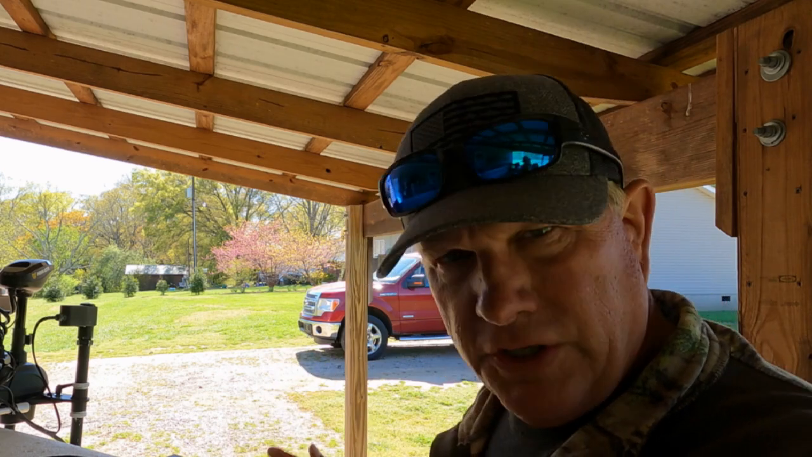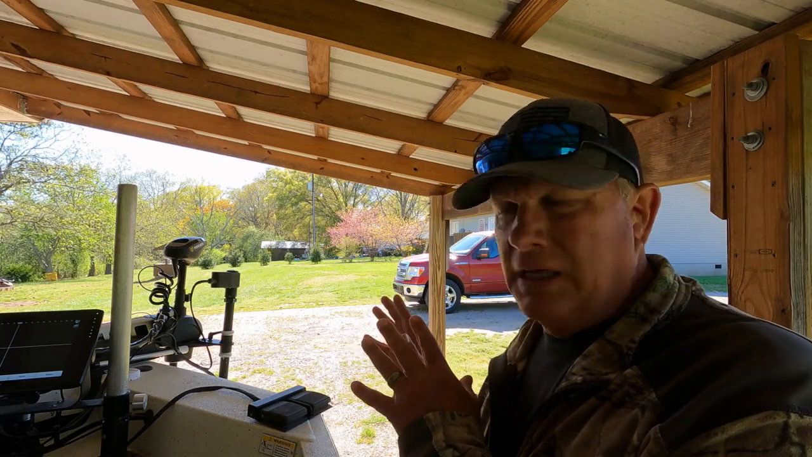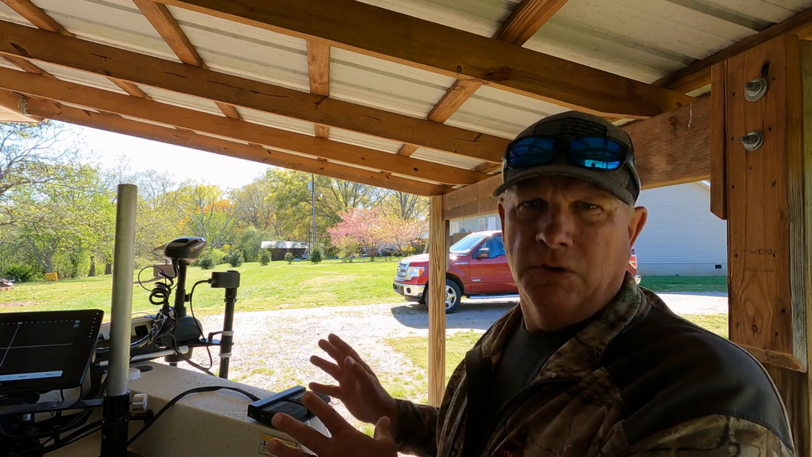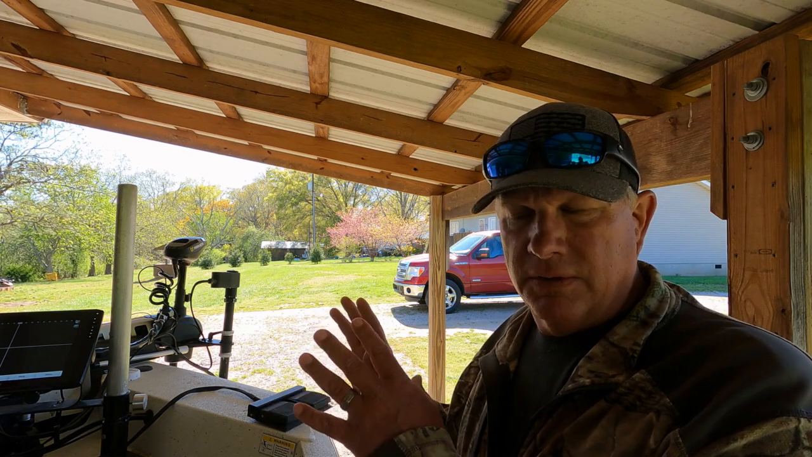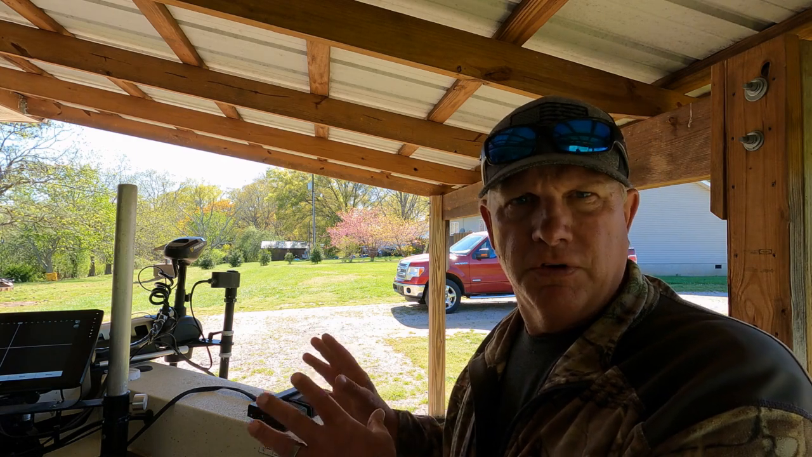Okay guys, so let's get right to it. I'm going to start with the foot pedal, show you the foot pedal first, and we'll migrate our way up to the head of the Livescanner. We'll look at the shaft and how the transducer is mounted on the shaft. I'll show you how mine's mounted. Then I'll show you how the Livescanner is actually mounted to my Ultrex trolling motor. There is a separate bracket that you have to buy for your different brands of trolling motors. So let's get right to it.